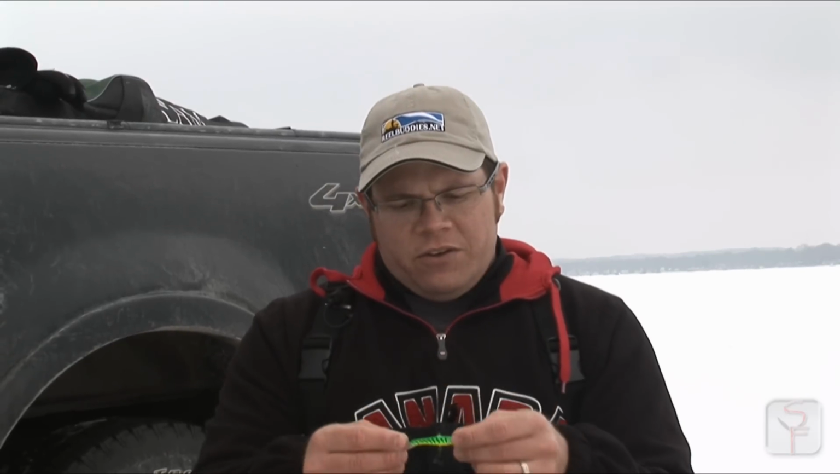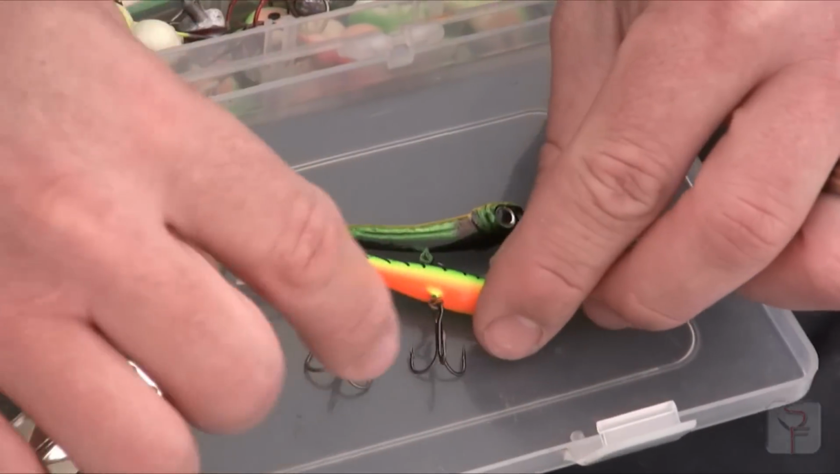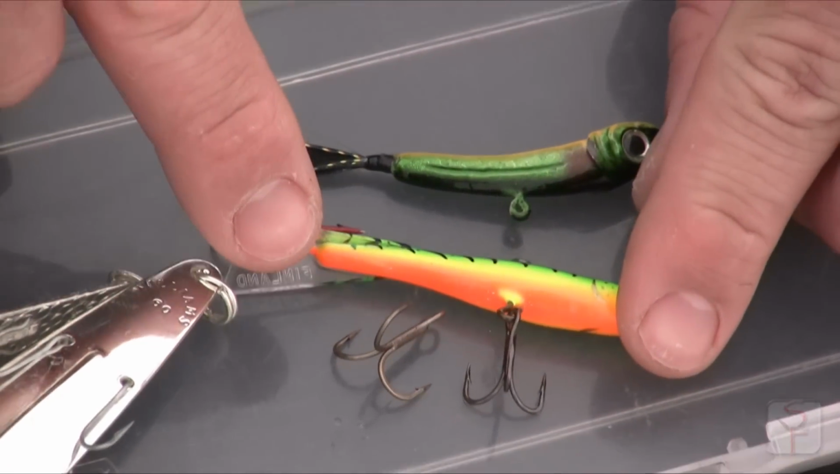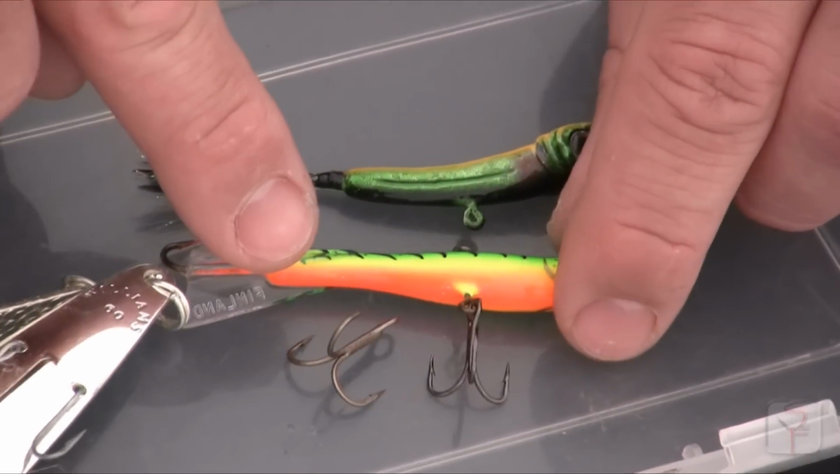One tip I'd like to share is just to upgrade the factory treble hook that it comes with. They're good sharp hooks, but I find they're a little small. So go to the next size up. In the case of the W7, I use a size 6 Gamakatsu round bend treble hook, and they're very sharp out of the package. And with those whitefish and their small mouth, you want to use a really sharp hook to make sure that you get a good hook set. You take these out on the ice with you for whitefish, and you're guaranteed to catch some fish.